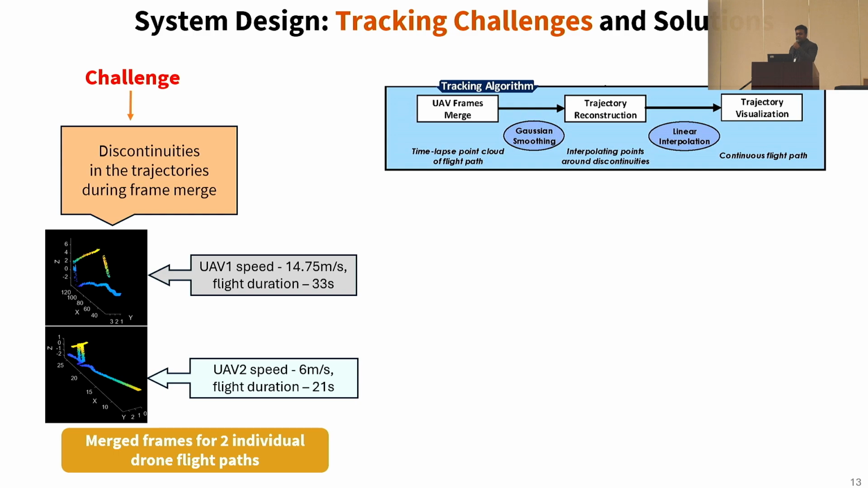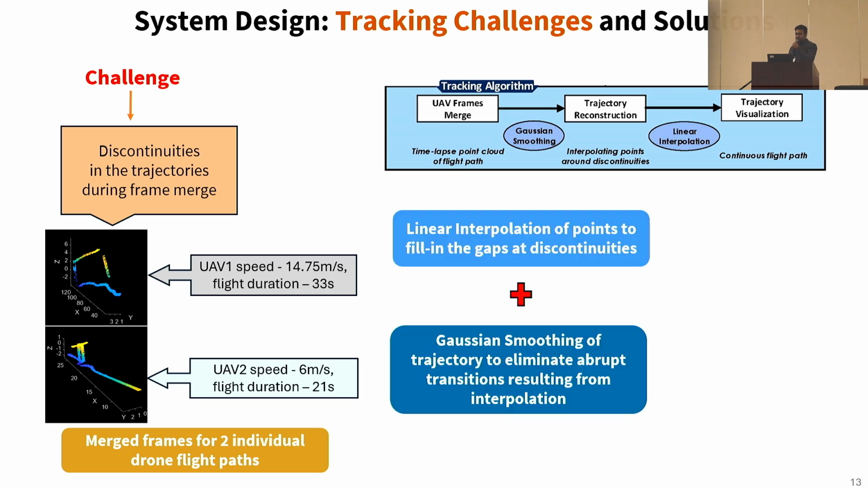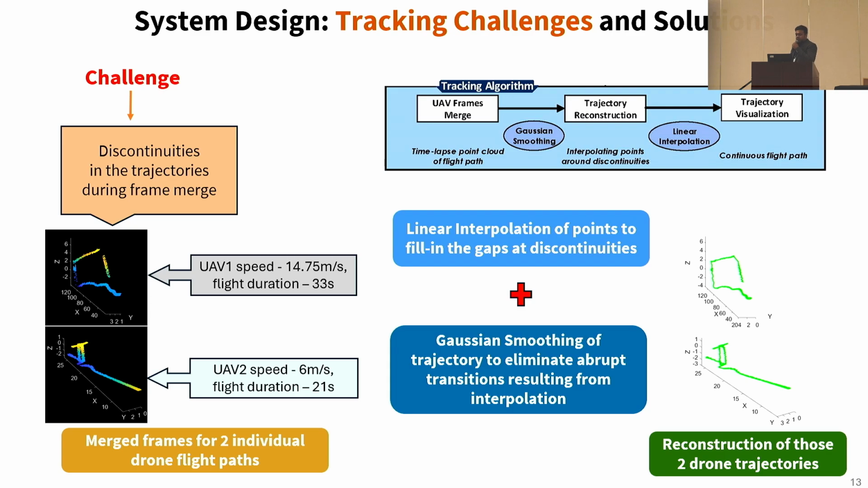And the next challenge was posed from the tracking subsystem. Here, the tracking of the drone cluster's flight path with varied velocity created certain discontinuities along the way while merging consecutive frames. And 2 such examples are shown as merged point clouds with 2 varying speeds and durations. And this was countered through linear interpolation to join the dots within the discontinuities, and Gaussian smoothing for any abrupt transitions due to the interpolation. And the resultant reconstructed trajectory of these 2 instances has been shown here.